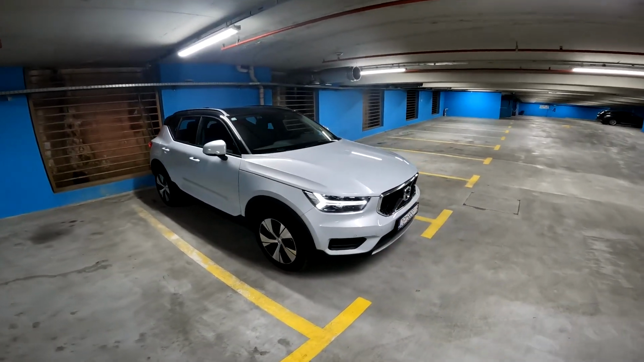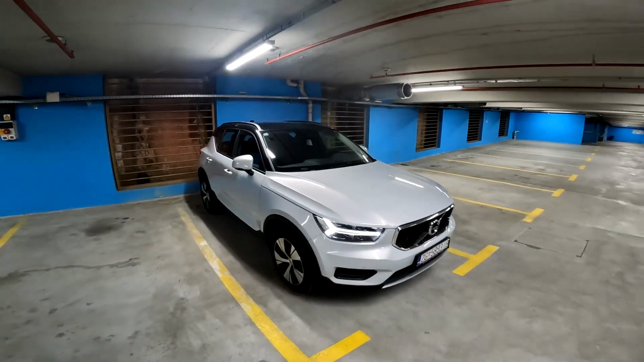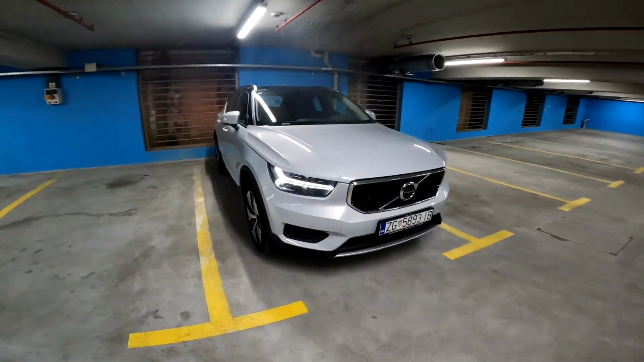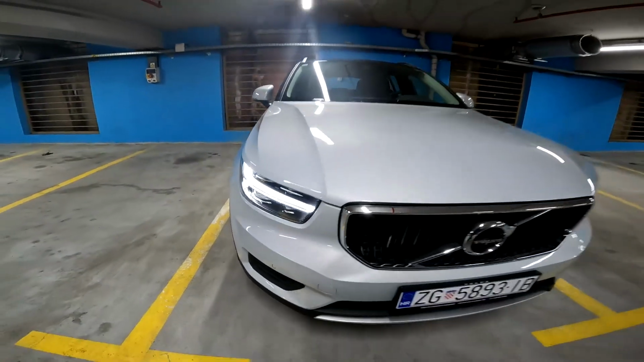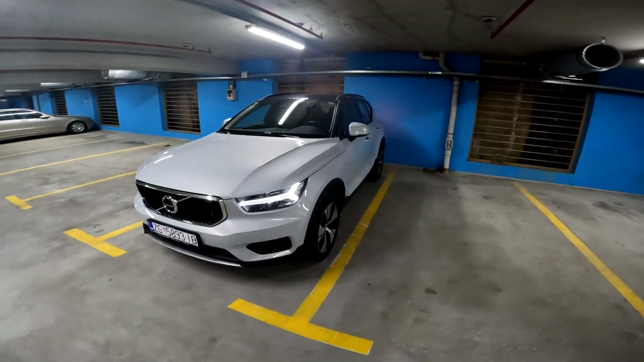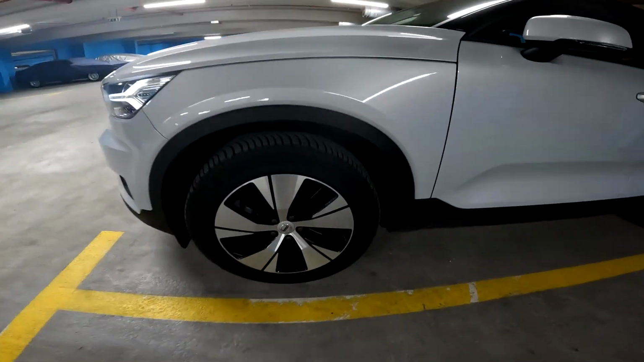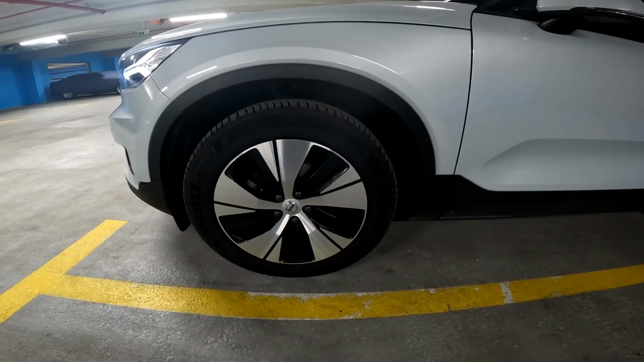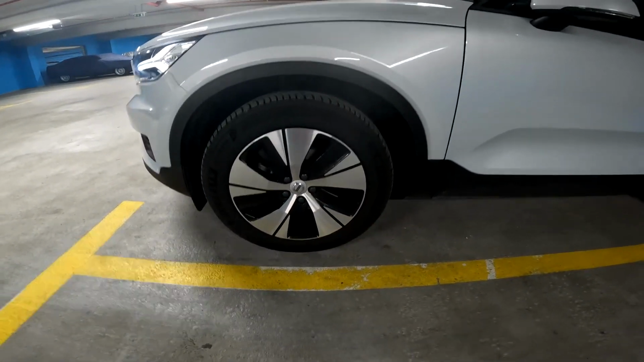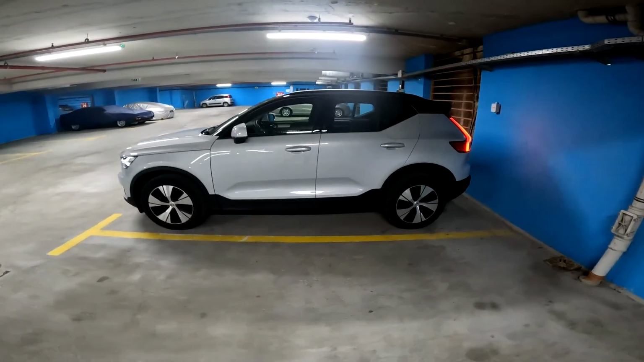This is the Glacier silver color and goes very well in contrast with the black roof. We also have the LED lights that do come as standard on the XC40. Massive front grille. Let me show you the side profile. 4 meters 43 is the length. 21 centimeters of ground clearance. We have the 18-inch diamond cut wheels with the lovely 5 spokes. And yeah, overall really nice design.